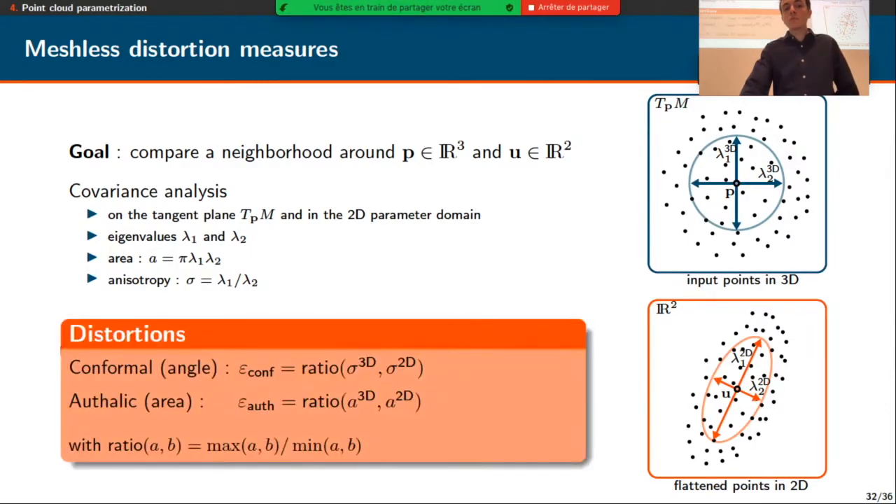So we propose two different distortion measures. The first one measures the angular distortion, the conformal distortion measure, which is defined by the ratio between the anisotropy of the two ellipses. And we also propose an areal distortion measure that measures the distortion in terms of area, defined by the ratio between the area of the two ellipses. So for instance, if the areal distortion is equal to 2 for one point, it will mean that there is a factor 2 between the area of the two ellipses, meaning that the neighborhood has been stretched or compressed by a factor 2.